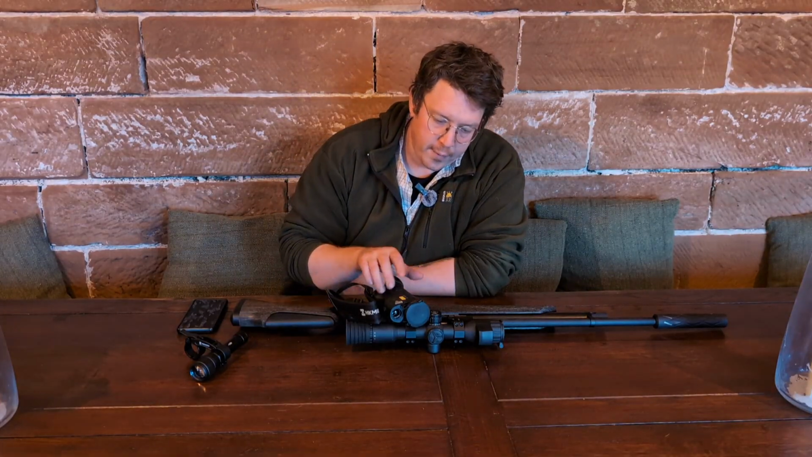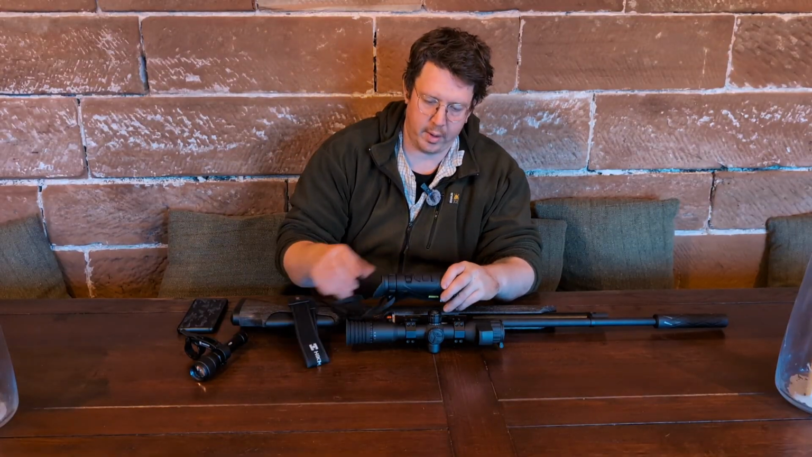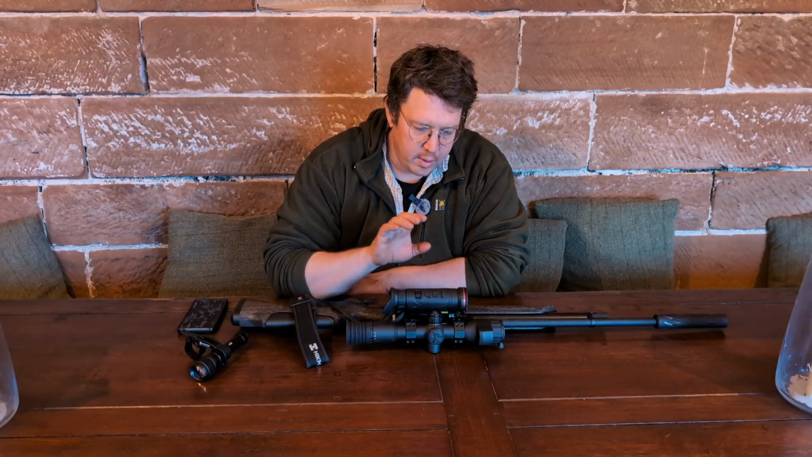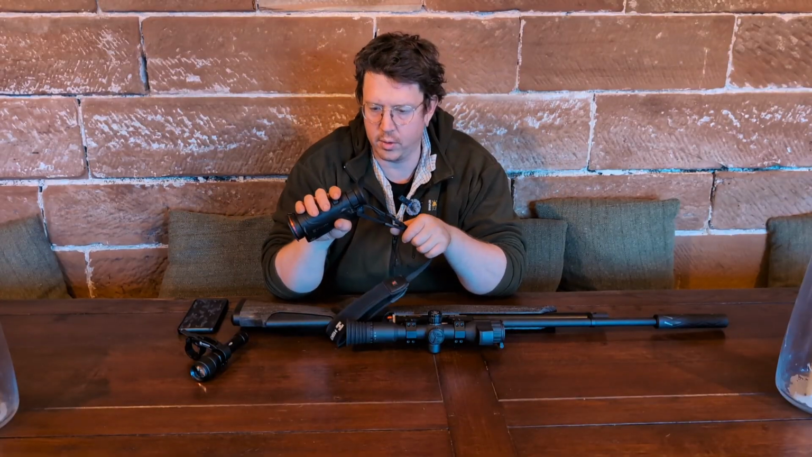So for me, using modern technology alongside reading very old books about stalking and hunting seems to be the way everything can progress. So the Condor refers to the shape, 35mm lens, and super comfy, really nice to use.